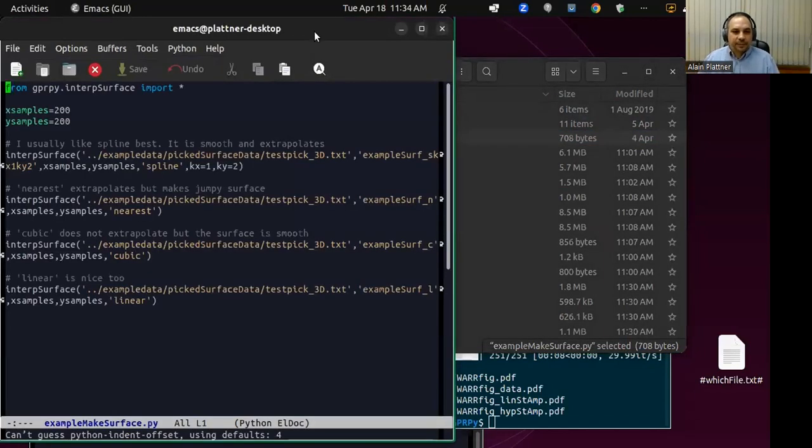And there are basically 4 different ways of how you can do that interpolation. You can use spline, you can use nearest neighbor, you can use cubic or linear. I personally really like spline, so let's just delete all the other ones.